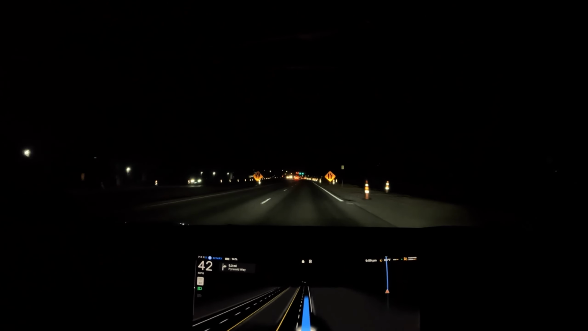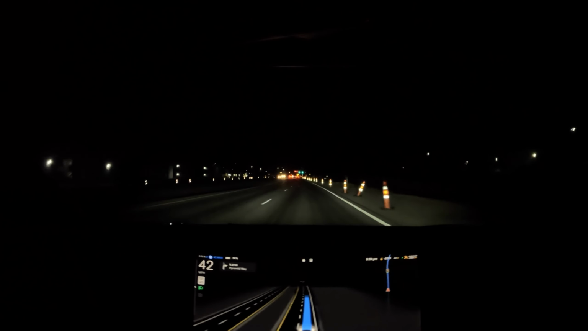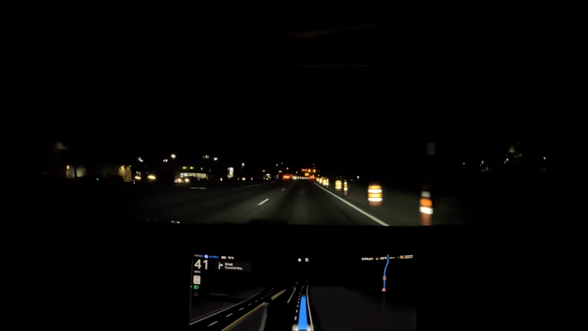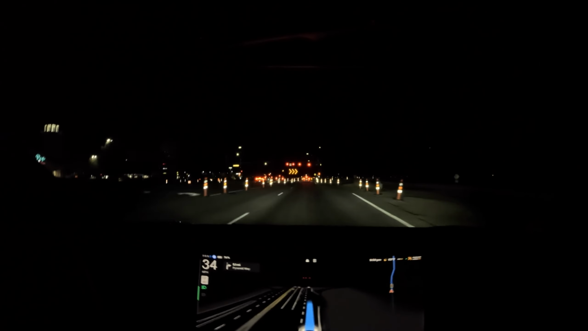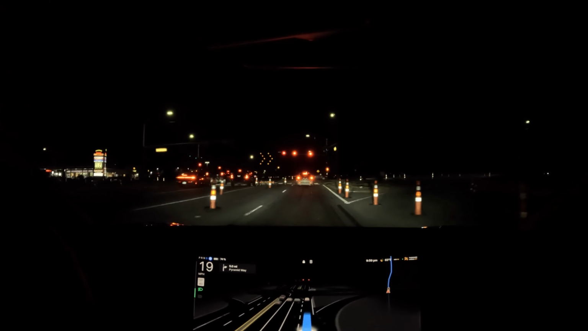Not to exaggerate or whatever, but I feel like this makes me want hardware for less. I've been in this back and forth of, do I trade it in?